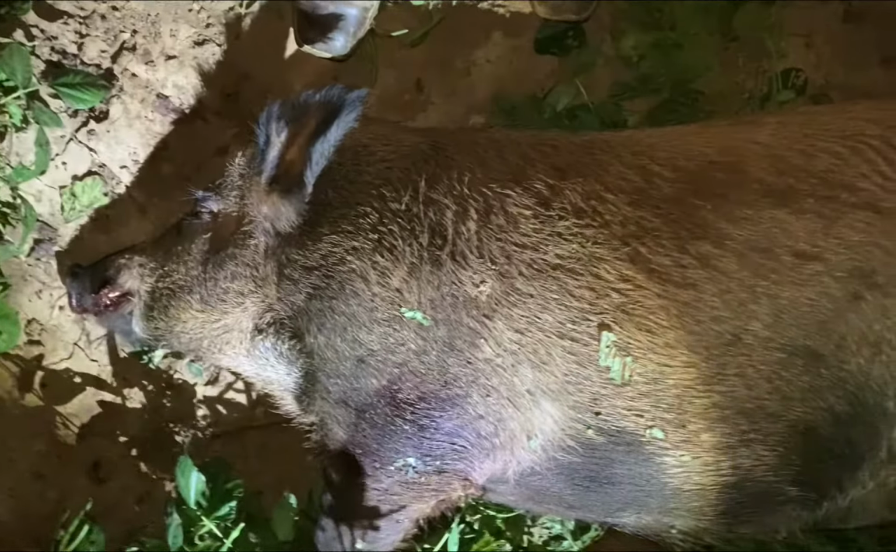You ready? 1, 2, 3. At this point, I hit one more there that did drop. Tim hit another one, but we could not find them in this tall cotton. God, I can't lead them. We got a big one. And we think there's a couple more out here. We just can't find them.